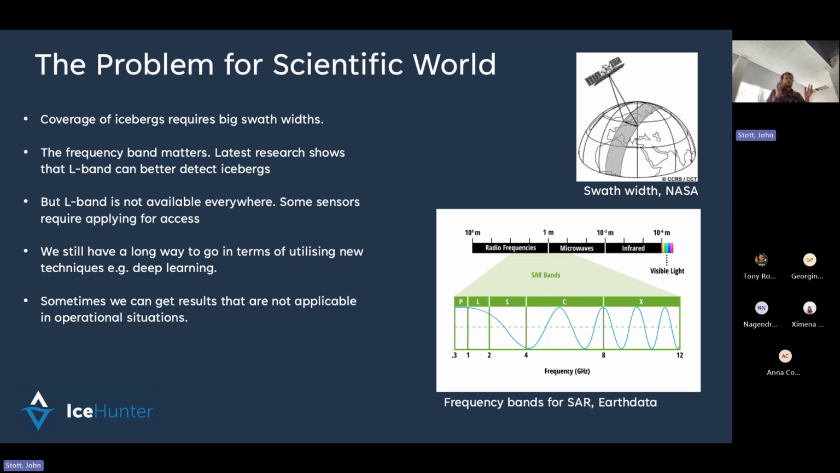Right now, we've got satellites that are really good for iceberg detection. We've got L-band, we've got P-band. We're currently using Sentinel-1, which is very widely available.